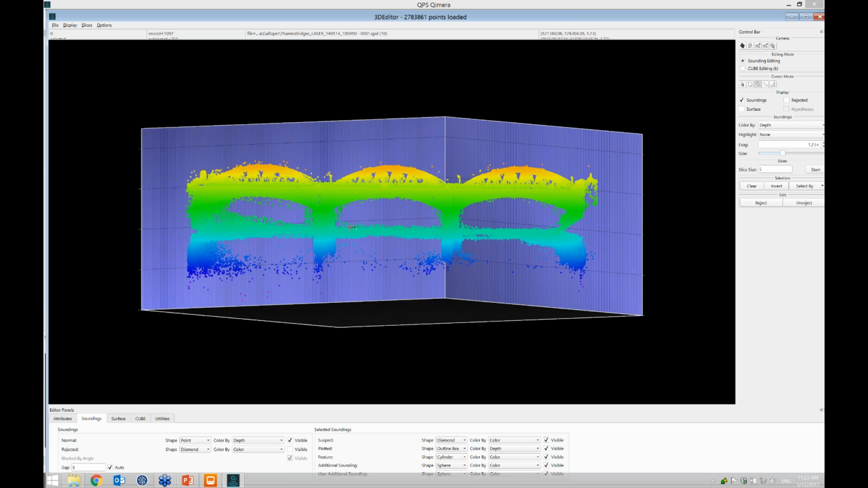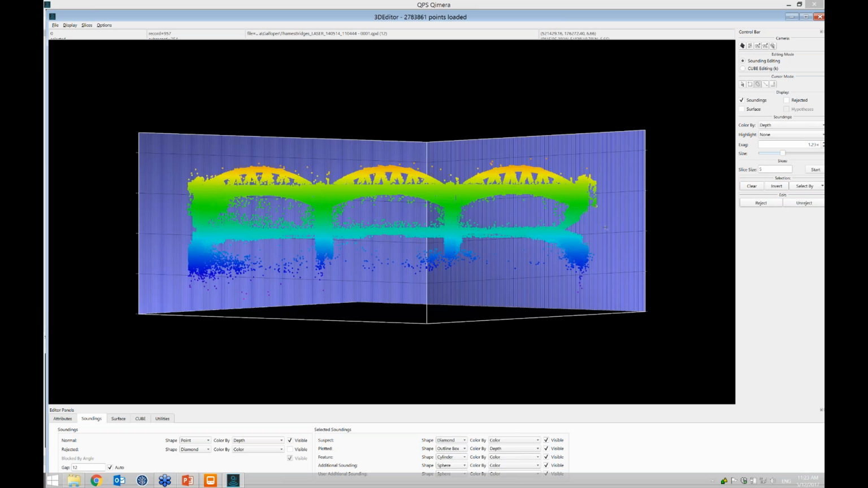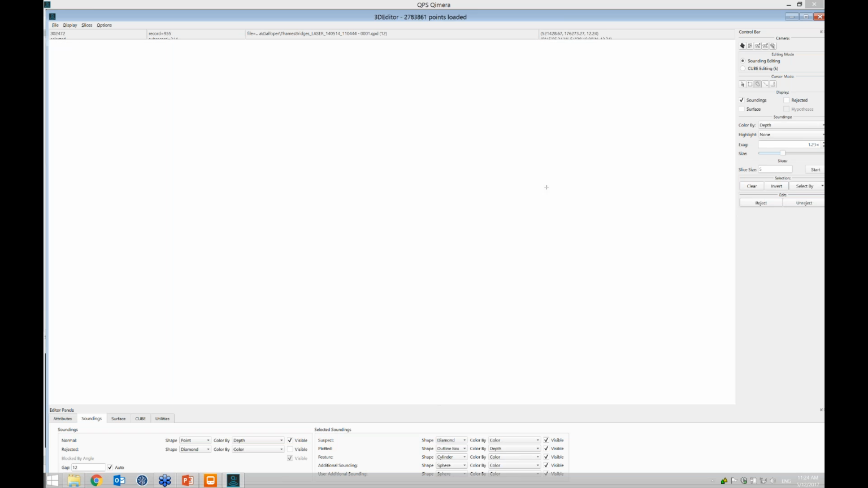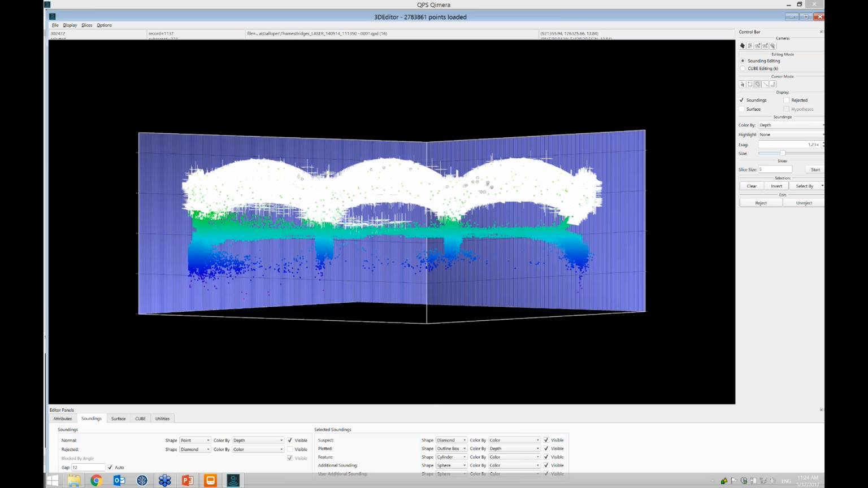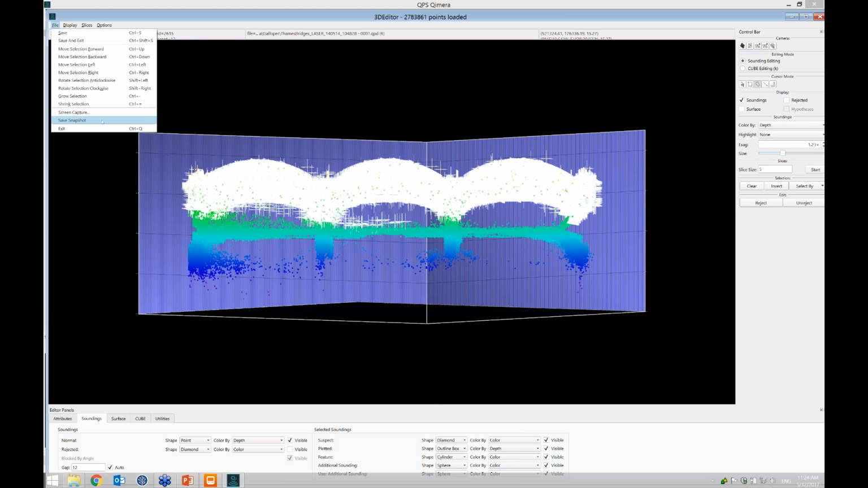Okay, I've just done a quick dirty cleaning. Now I want to show off a new capability: I'm going to select all of these points from the bridge, and they light up. I'm not going to delete them or anything. Under the File menu, there's a new option to save a snapshot.